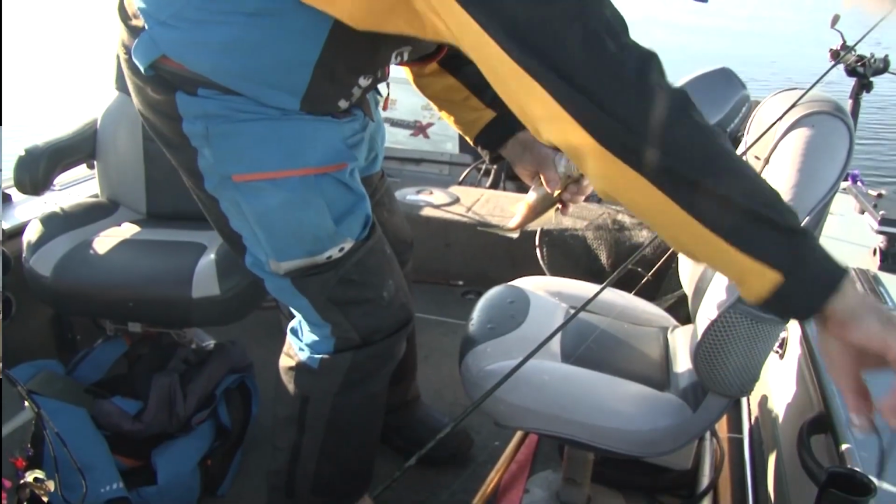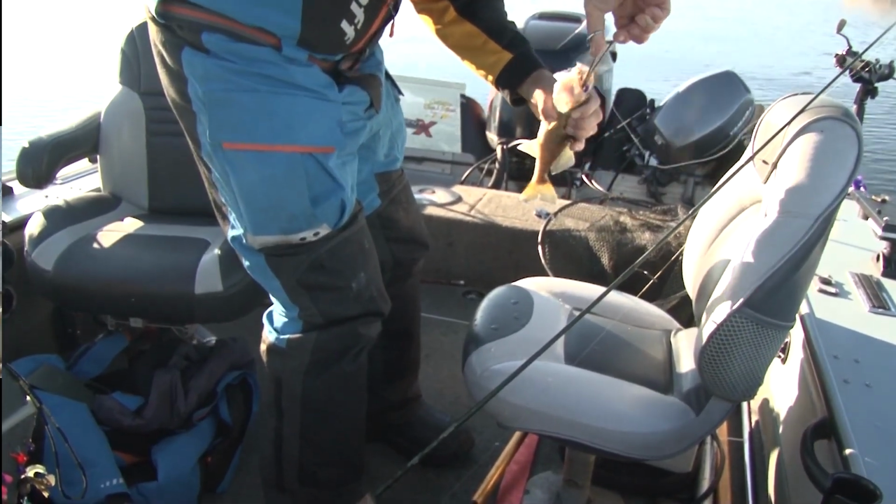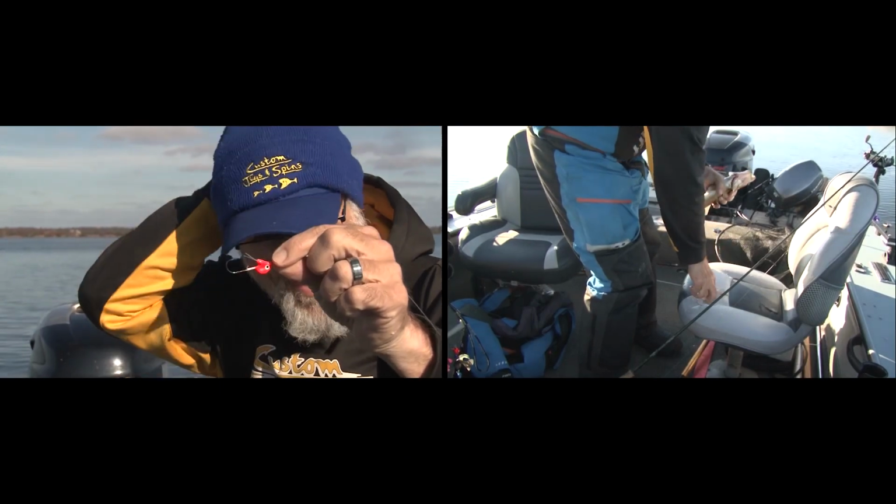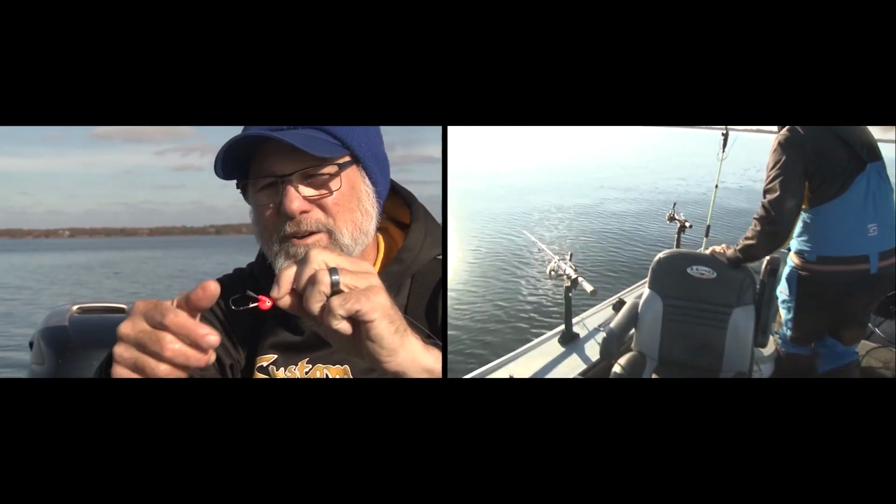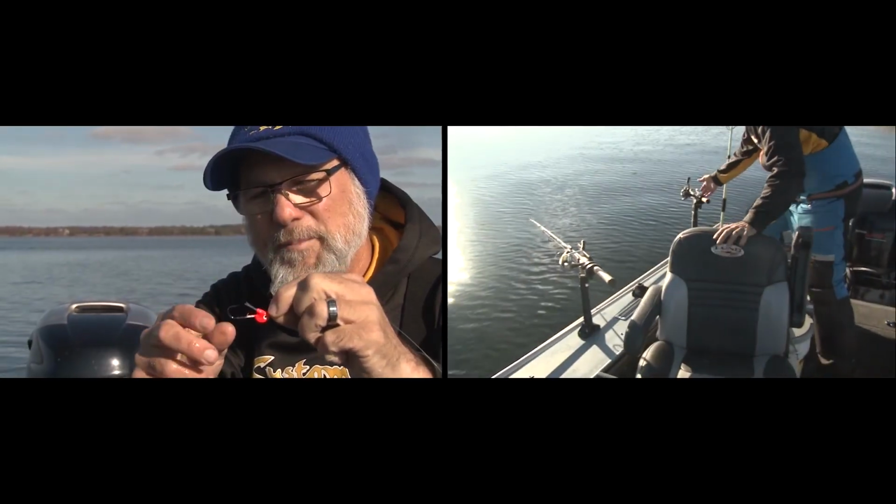One of the other jigs that we use out here is also from Beef Fishing Tackle. This is a dragon jig. And the dragon jig, it's a very weedless jig. You can see it's got a weedguard made out of fiber, an ultra sharp hook, and then it's got this keeper up in here.